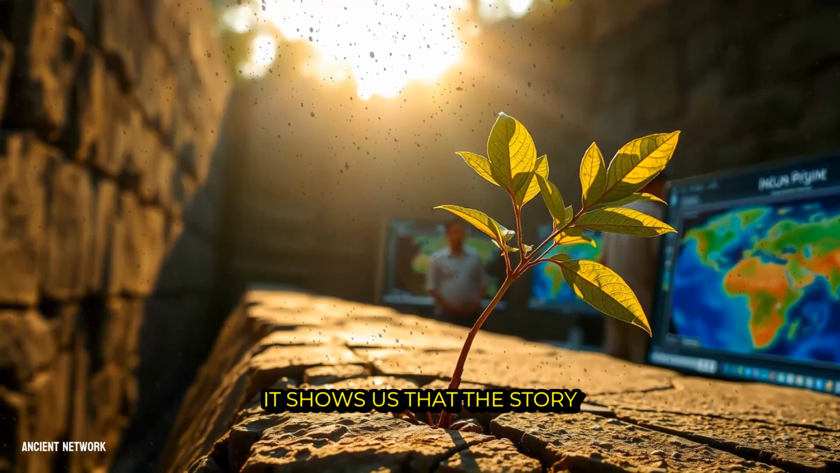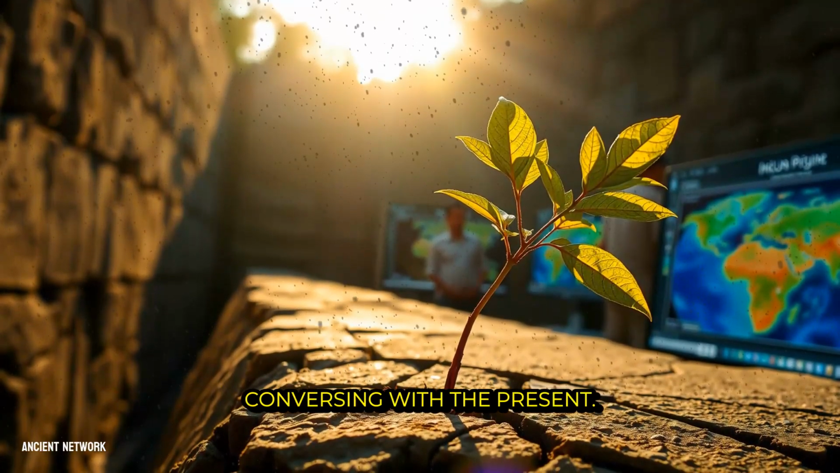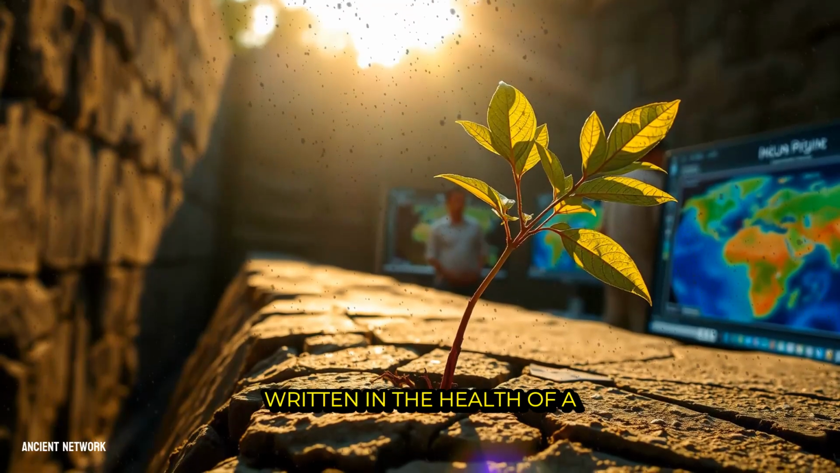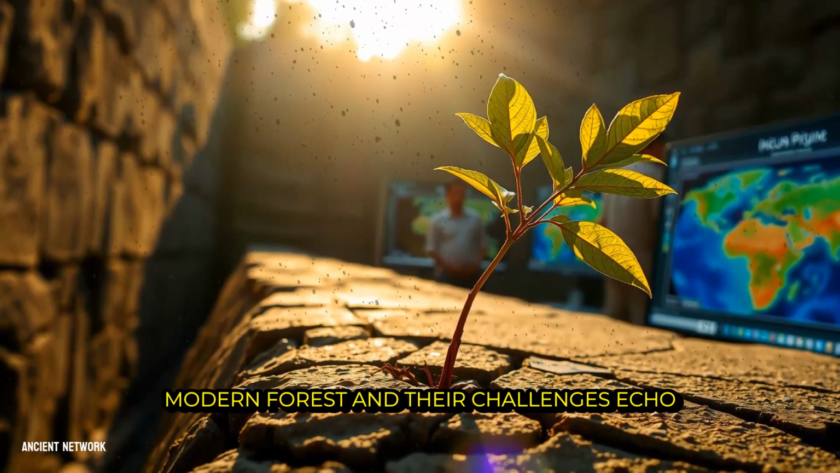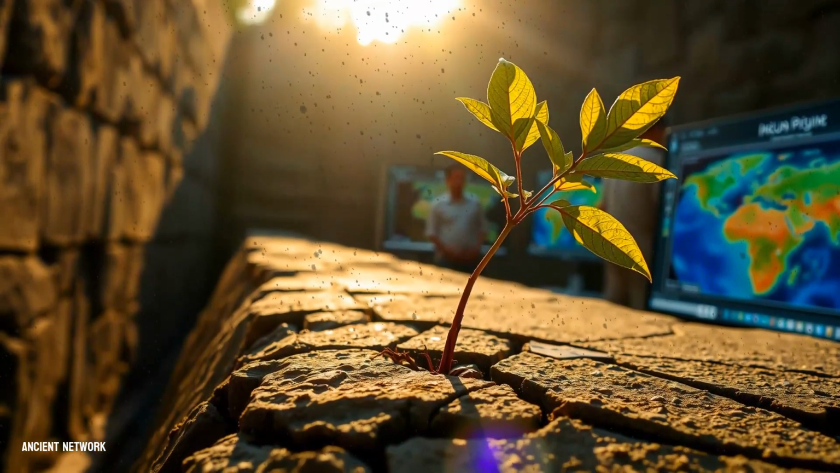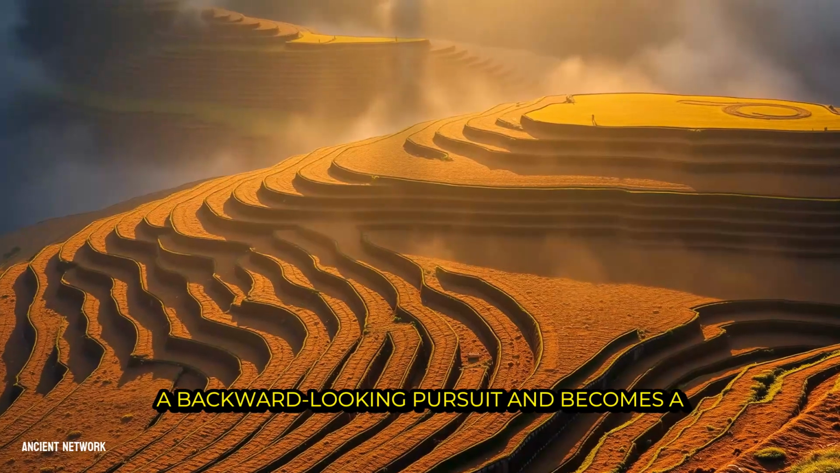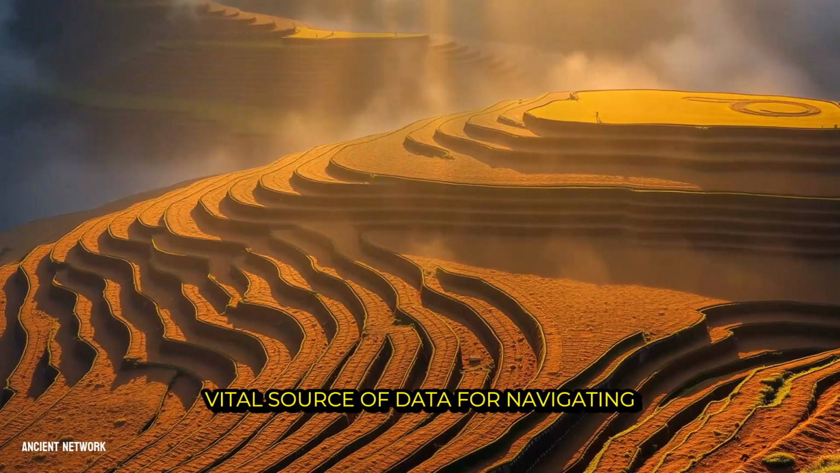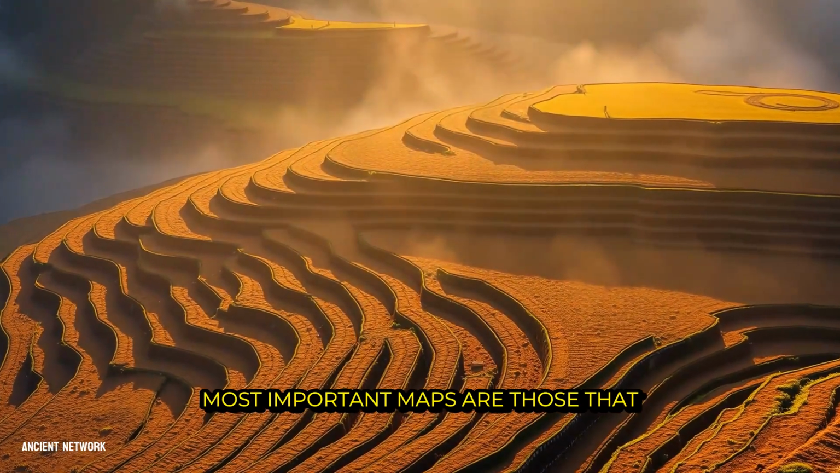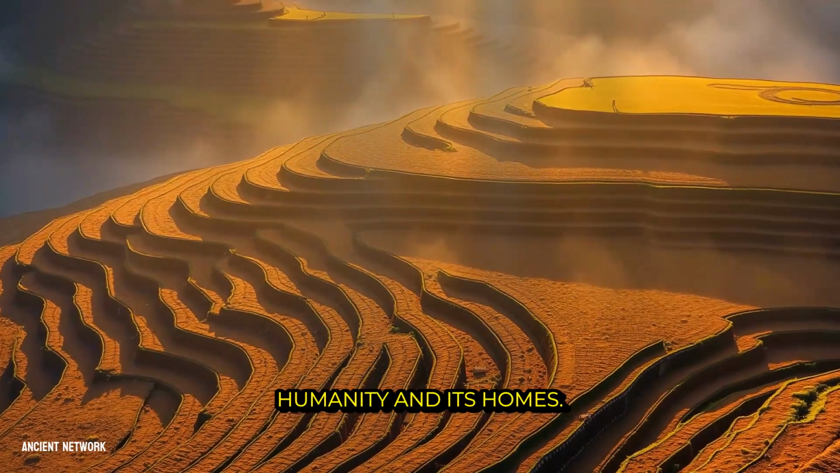It shows us that the story of a lost city is not locked in time, it is actively conversing with the present. The choices of ancient engineers are written in the health of a modern forest, and their challenges echo in our contemporary climate concerns. In this light, archaeology stops being a backward-looking pursuit and becomes a vital source of data for navigating our shared future, proving that the most important maps are those that chart the deep, enduring connections between humanity and its home.